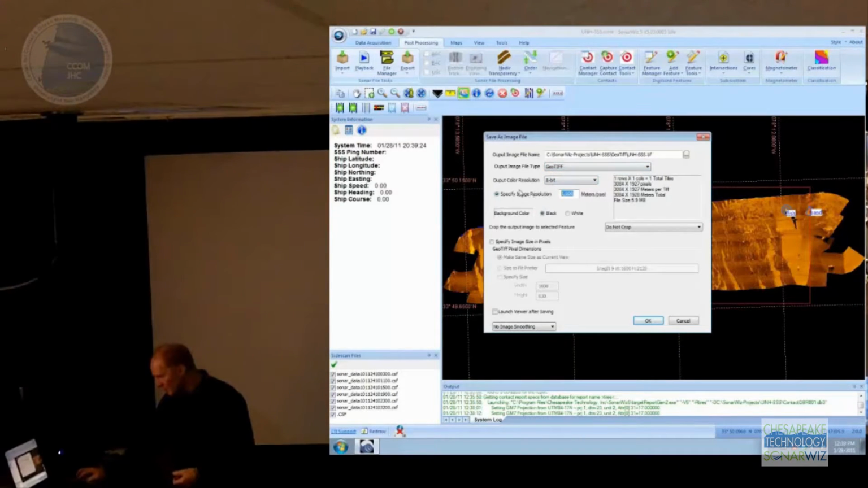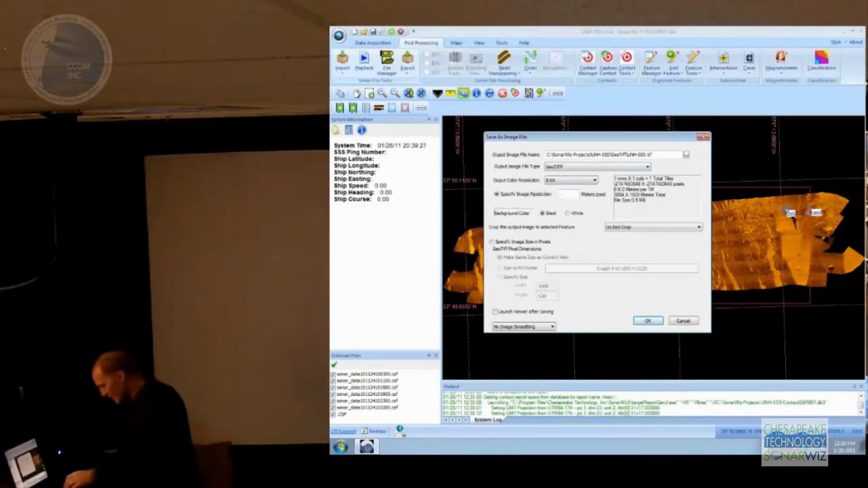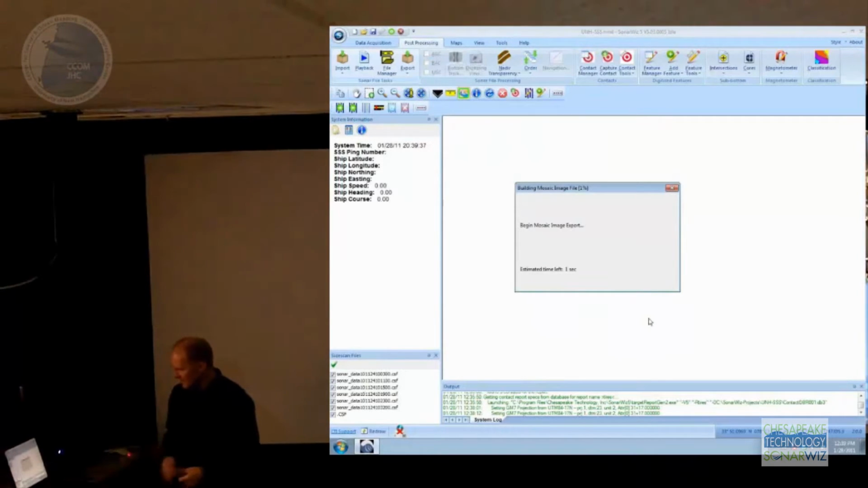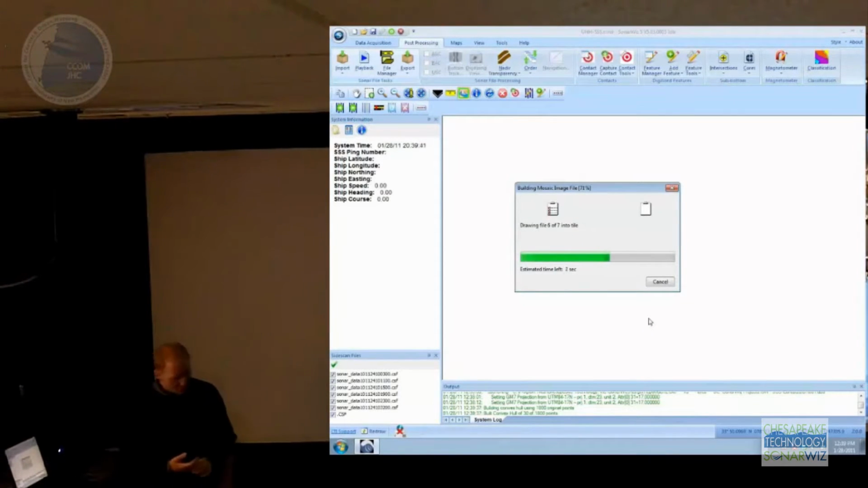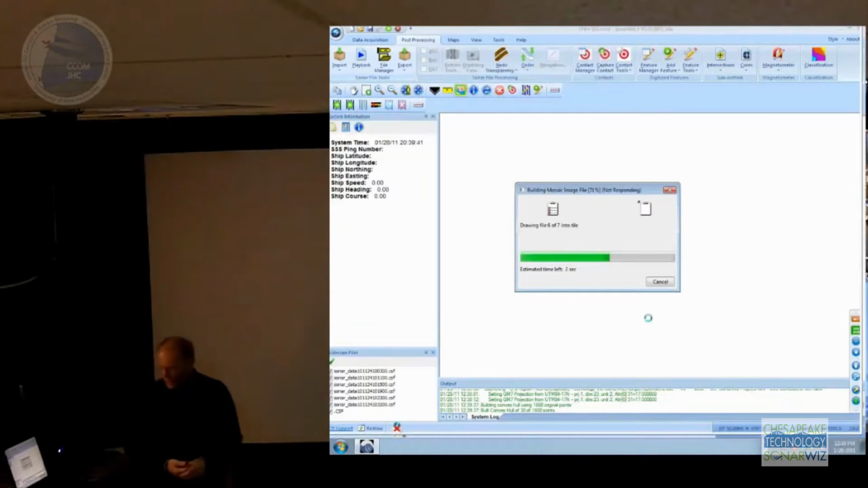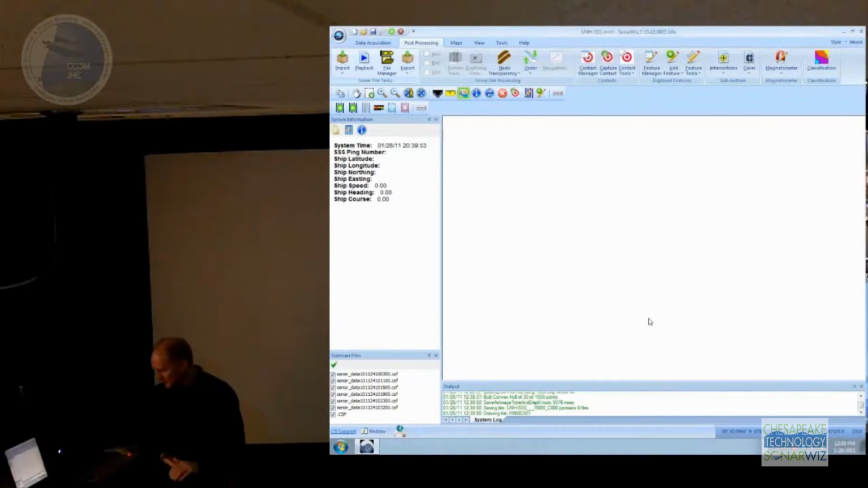I'll just do the GeoTIFF one here, and I'll put this mosaic at, say, 50 centimeters per pixel. And you can do stuff like launch our viewer. You can smooth the image if you like. Let's start with that. This will take a few seconds. So what it's doing is basically just tiling up that image and sewing it all up into one big TIFF image. And it should open up our system viewer for TIFF when it's finished.